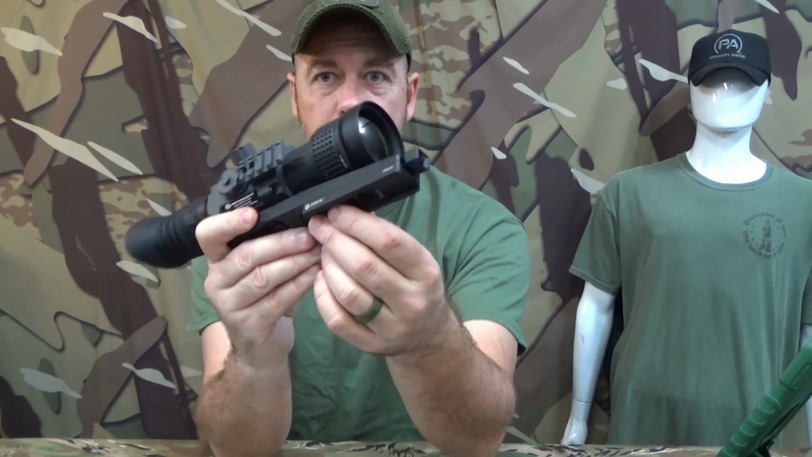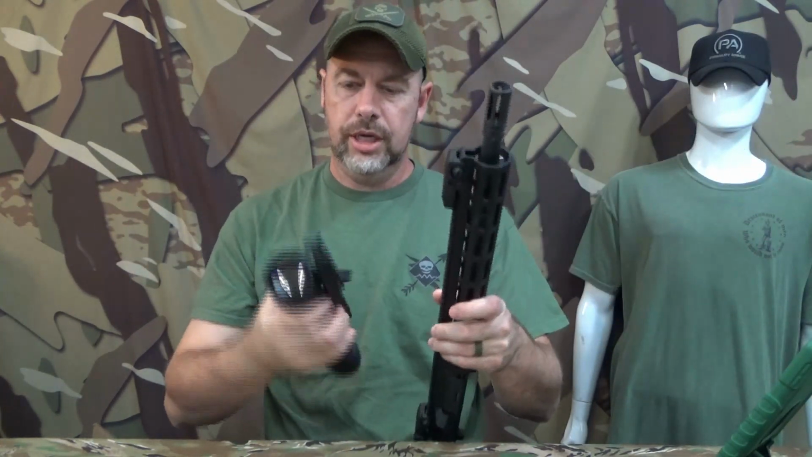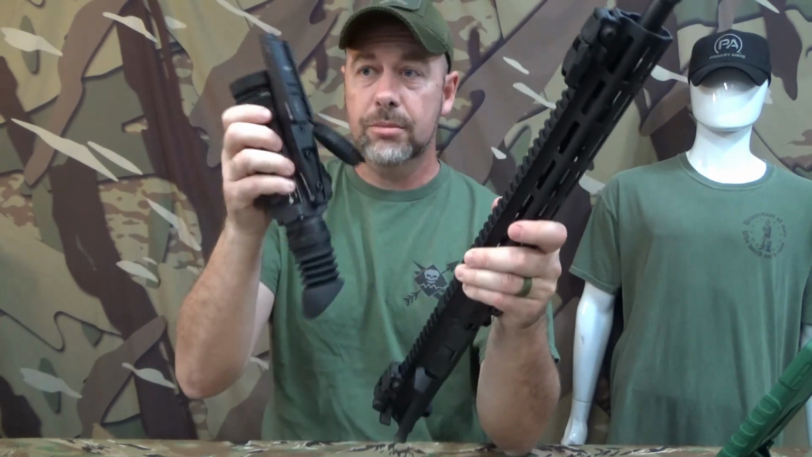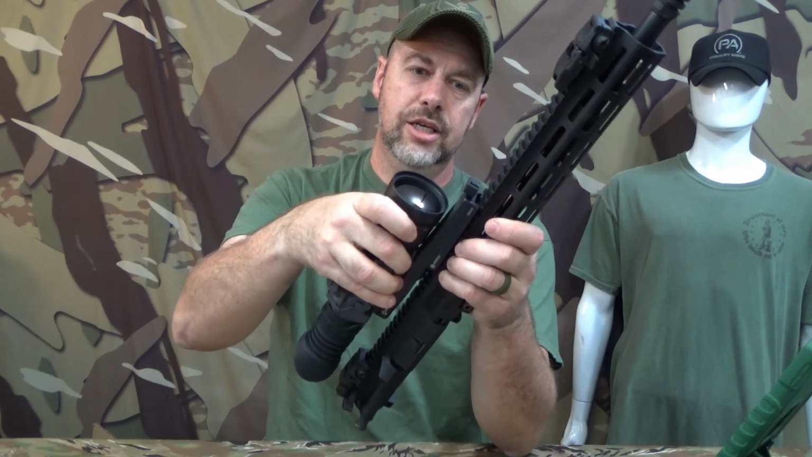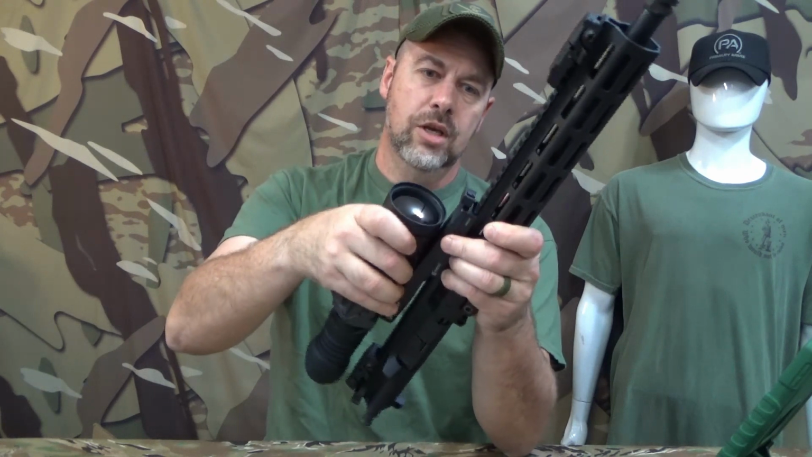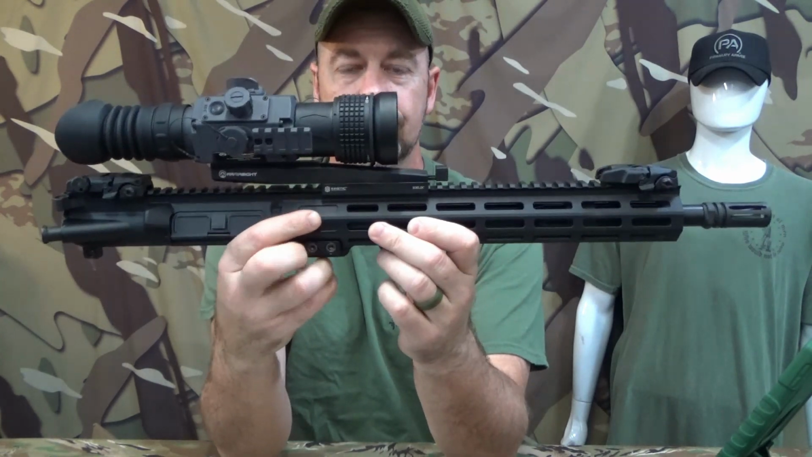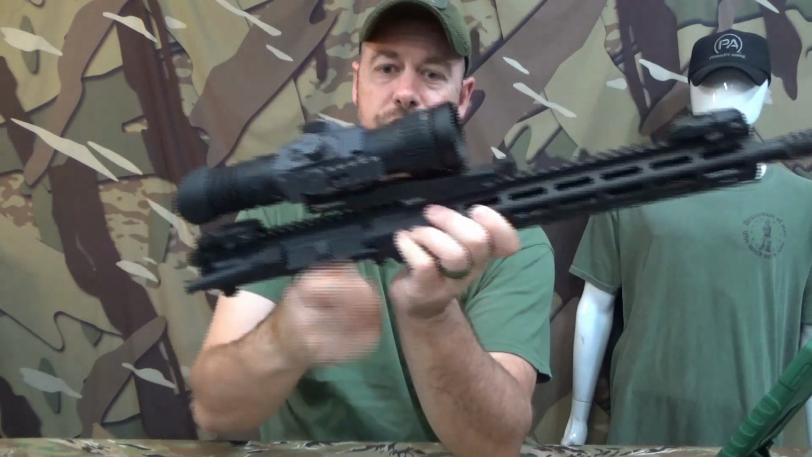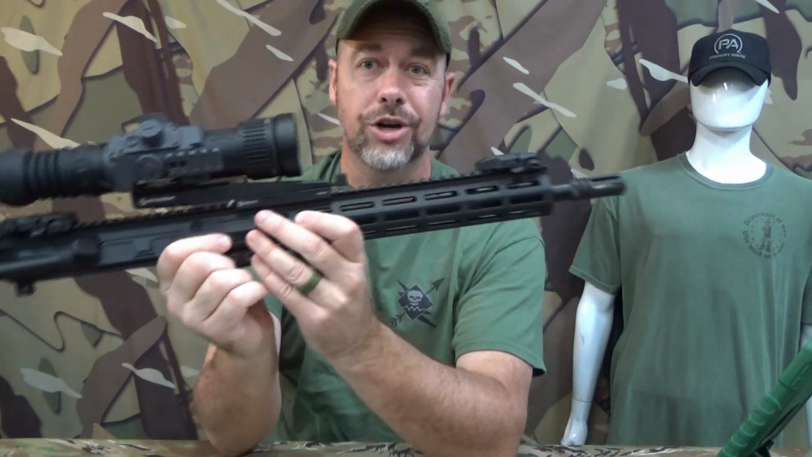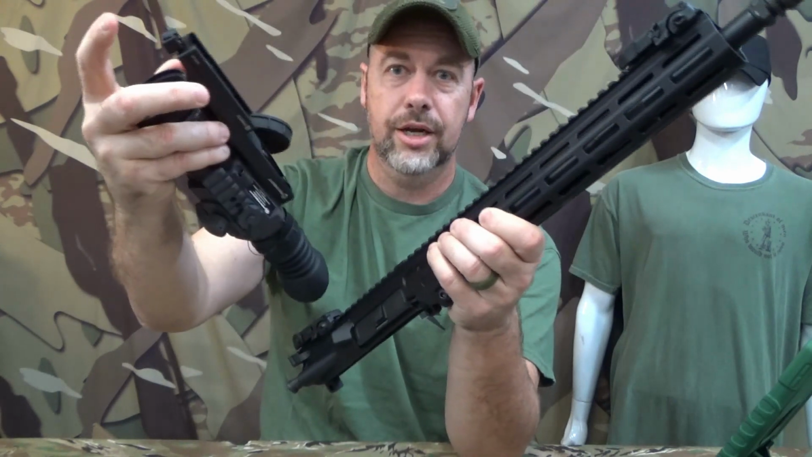It is designed to be mounted on your rifle, and the way it works is you simply, it comes with the mount, by the way, and it's a quick detach mount. Most of you will recognize the brand, and you just simply push it on and it locks on to the rail as such. And it is good and solid and sturdy. To take it off, you simply push the button at the front and off she comes.